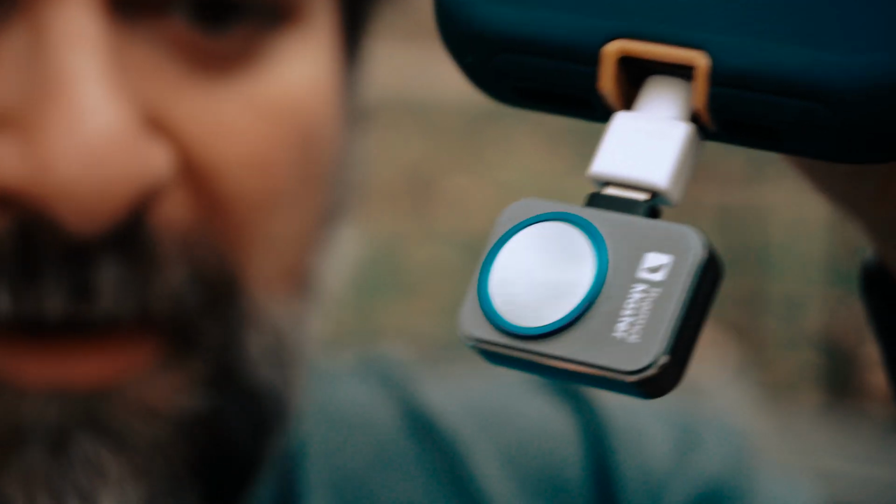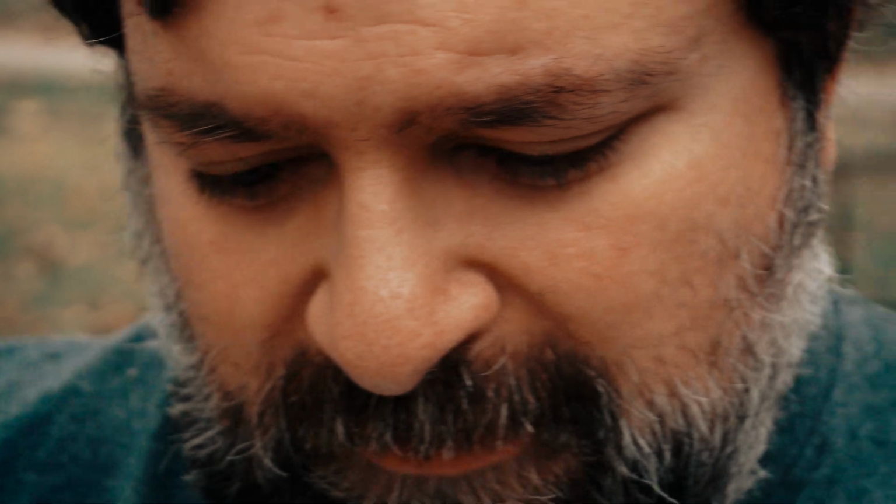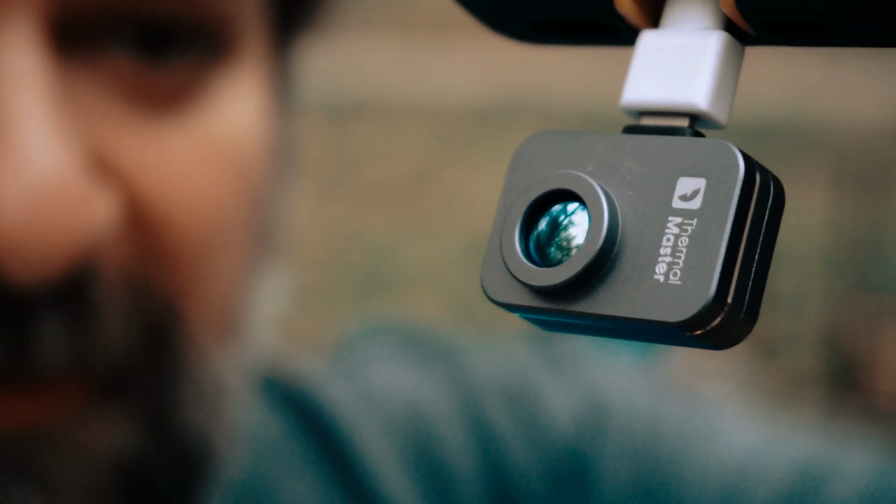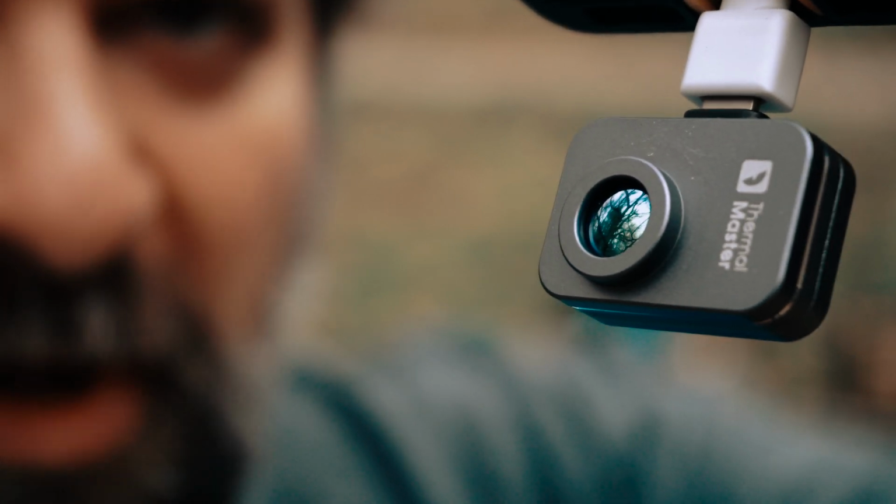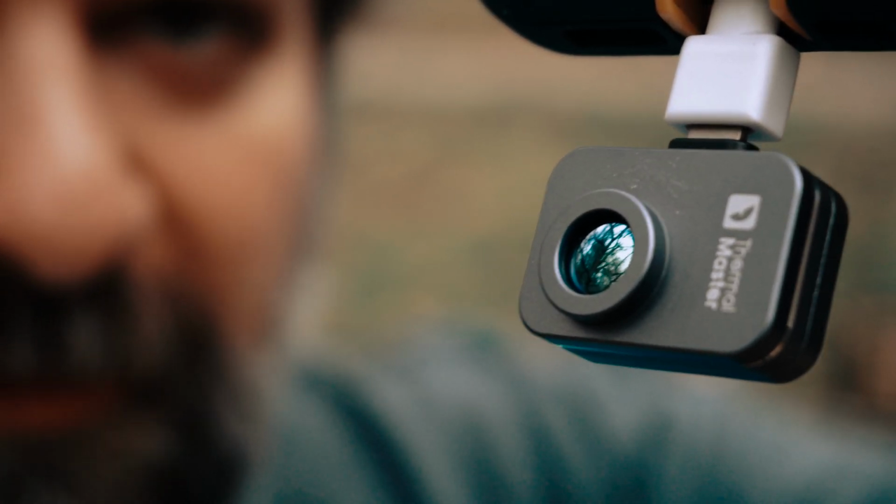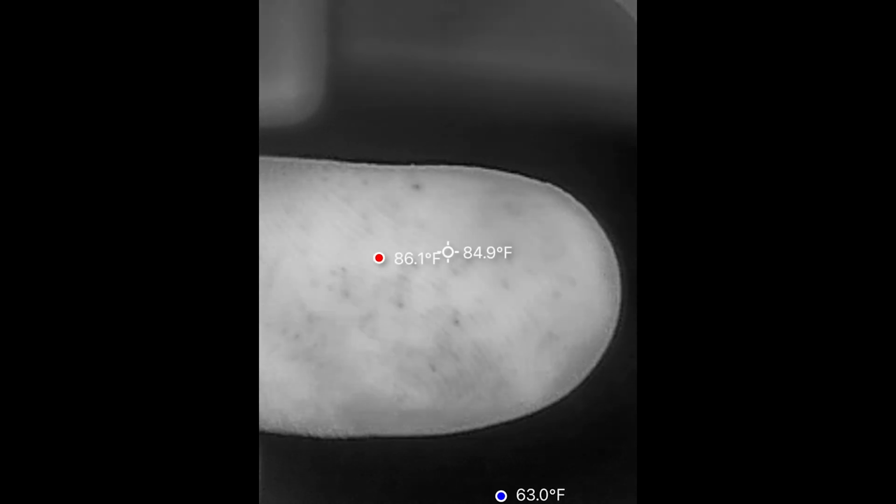But the last thing I want to show you is that with this camera, so there's your actual camera part. At first I thought this was just a little protective cover, but if I carefully do it, you can actually remove that black rubber piece, and that's actually a macro lens. So you could use that to look at really small stuff up close. When I say up close, we're talking about fingerprints and really small stuff.